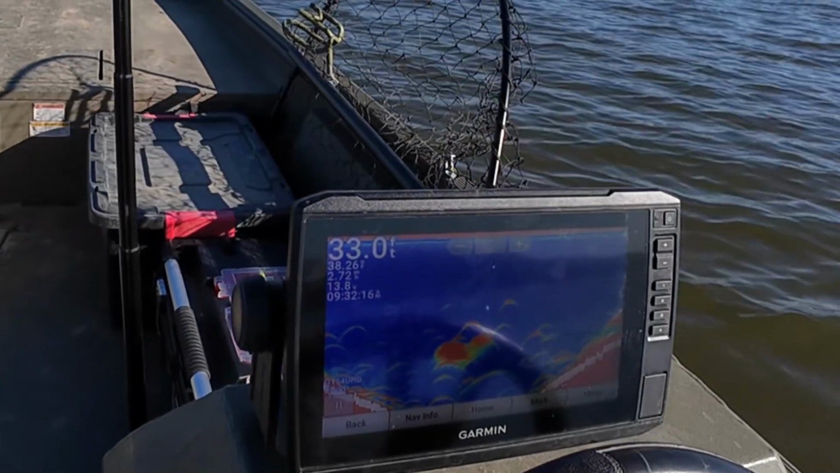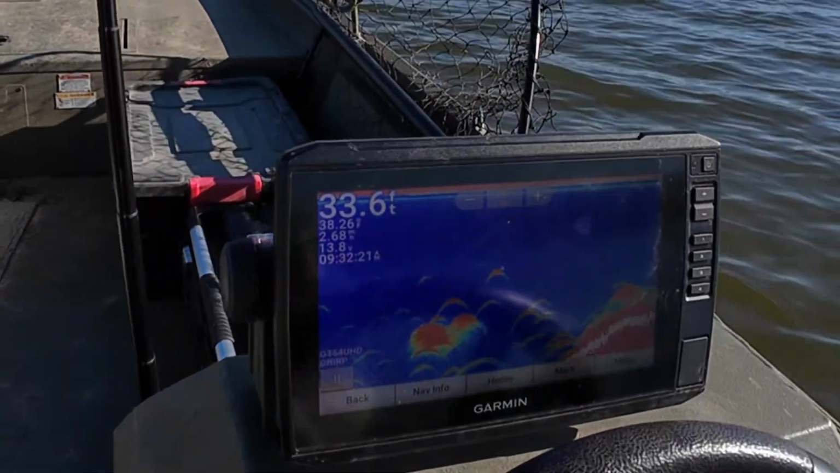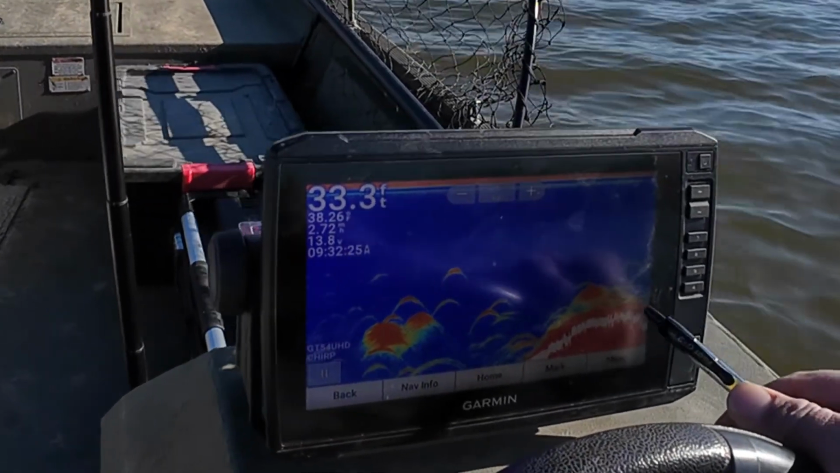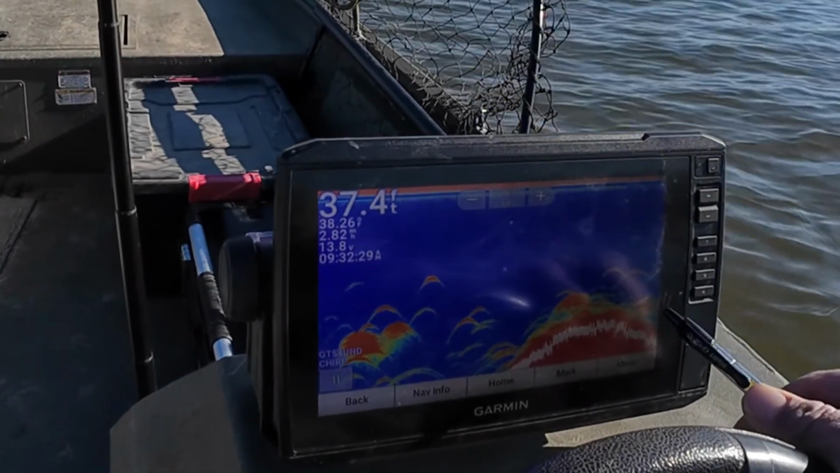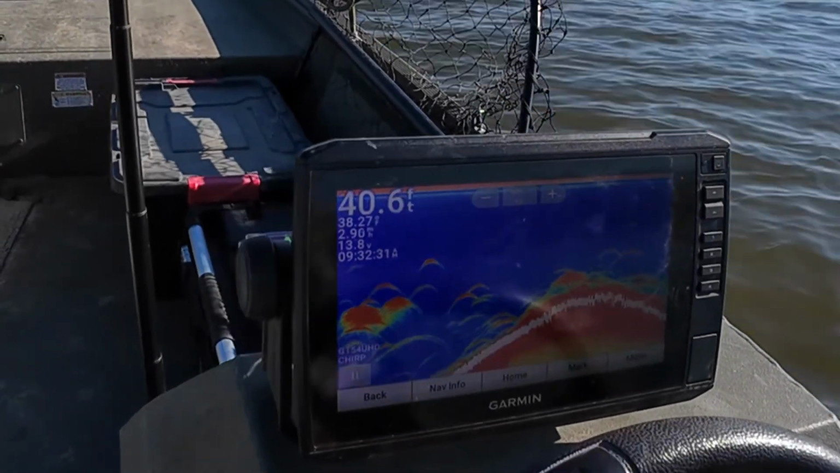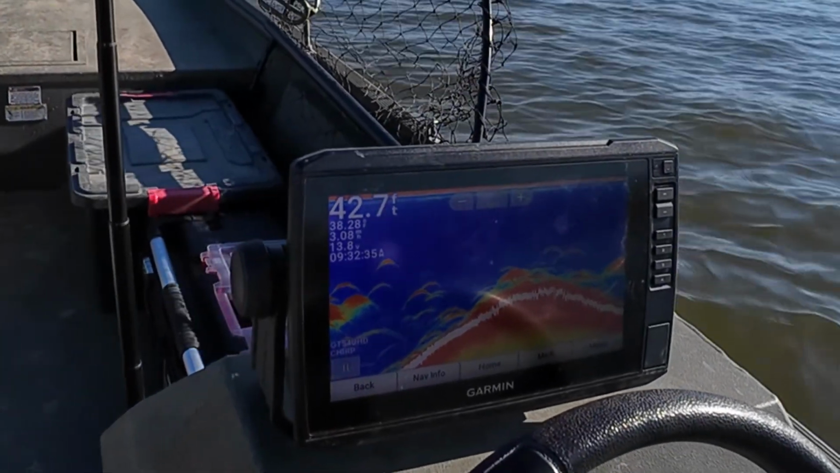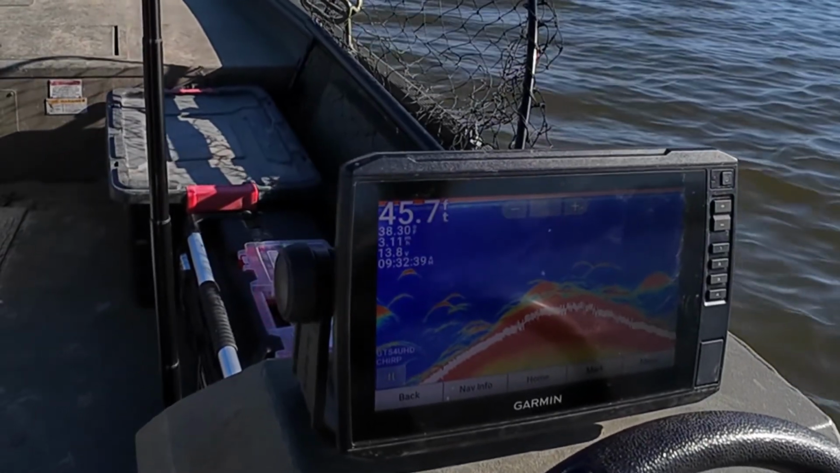Guys, if you're wanting to learn sonar, the best way that I figured out, see, we're in 30 foot of water right now, and there's a lot of fish concentrated on this drop-off down through here. So what is happening here is you got the sun coming in from our right.